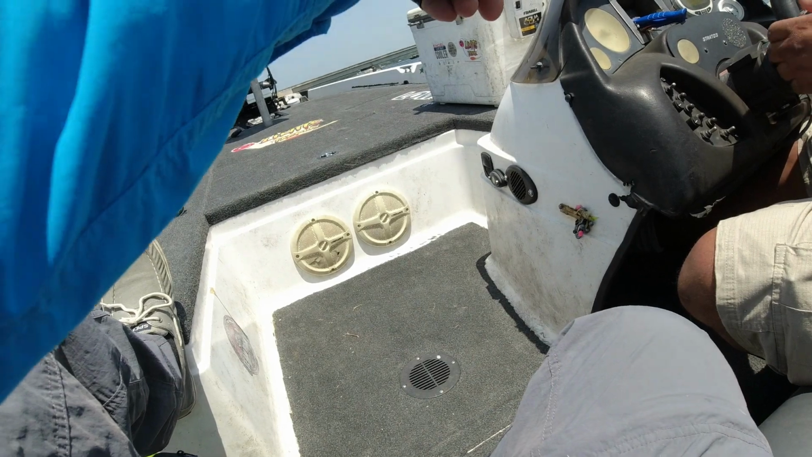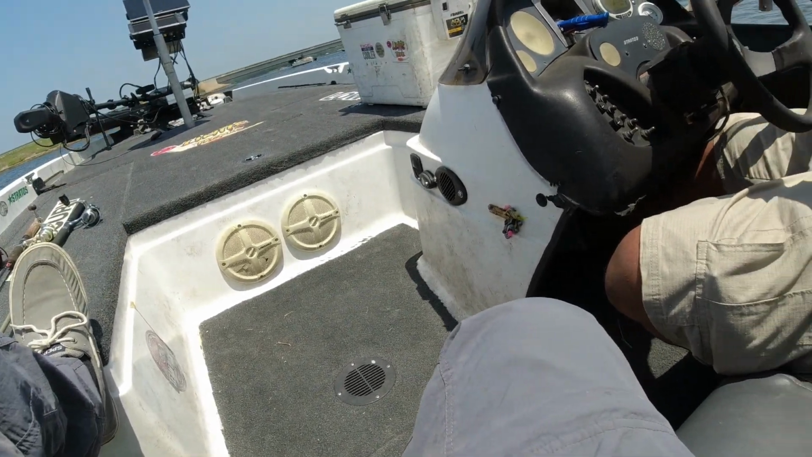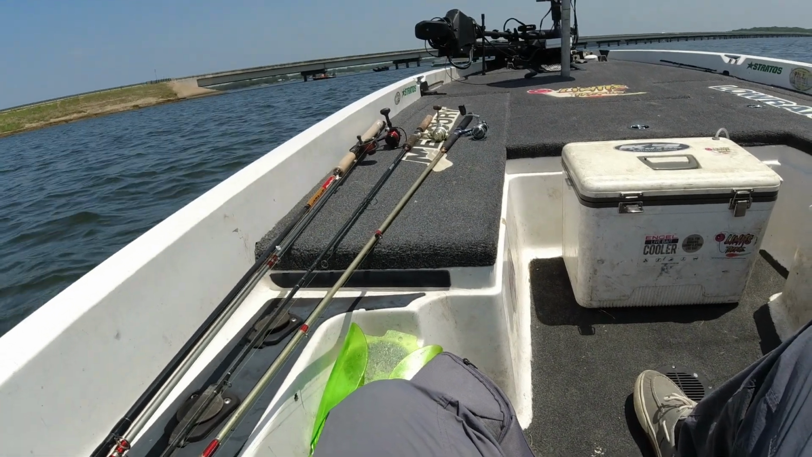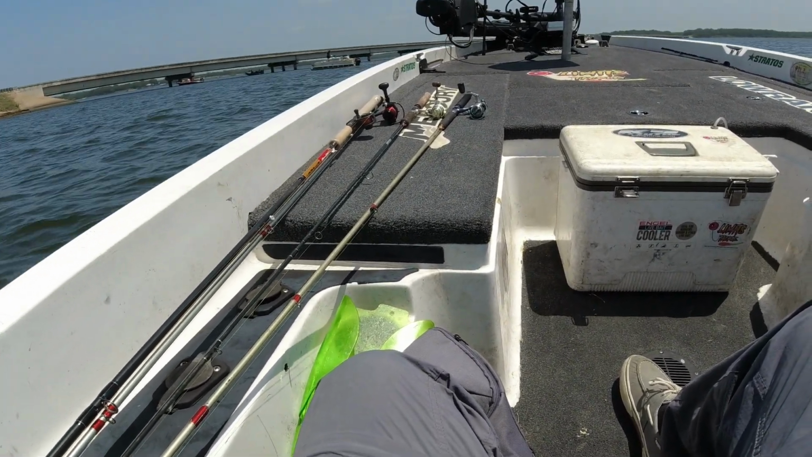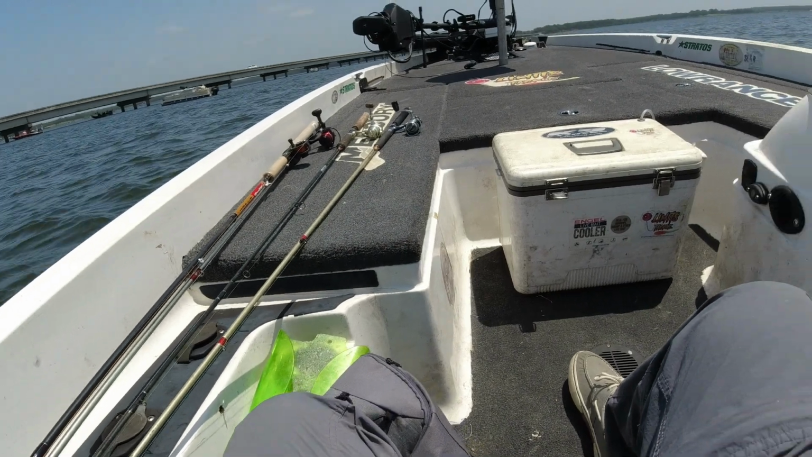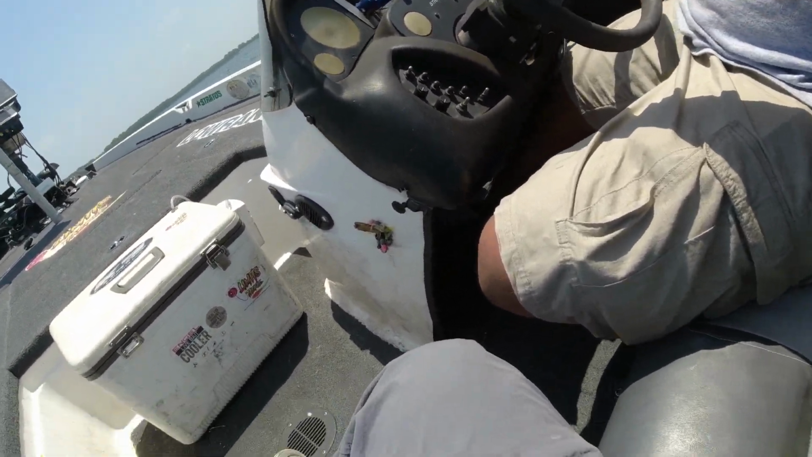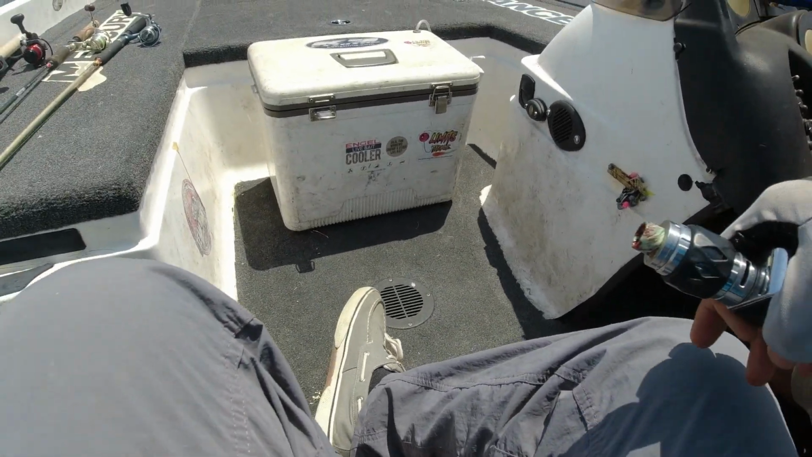All right, that cooler gonna hold right there? No, I'm gonna move everything. Where you want me to put it at? Just on the floor? Yeah. Cool. That way you can see the south end of the lake. Yeah. About 10, 15 minutes. You move that... oh, I got it right here. Oh yeah. Let's put it back in the seat.